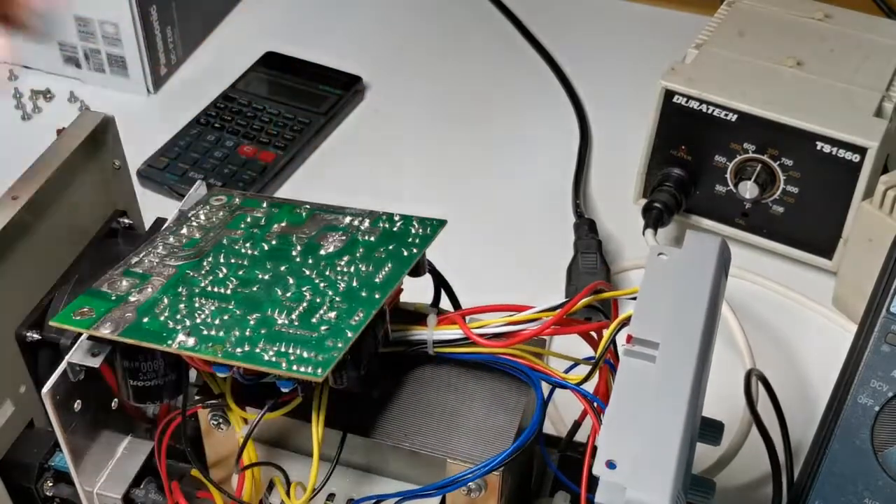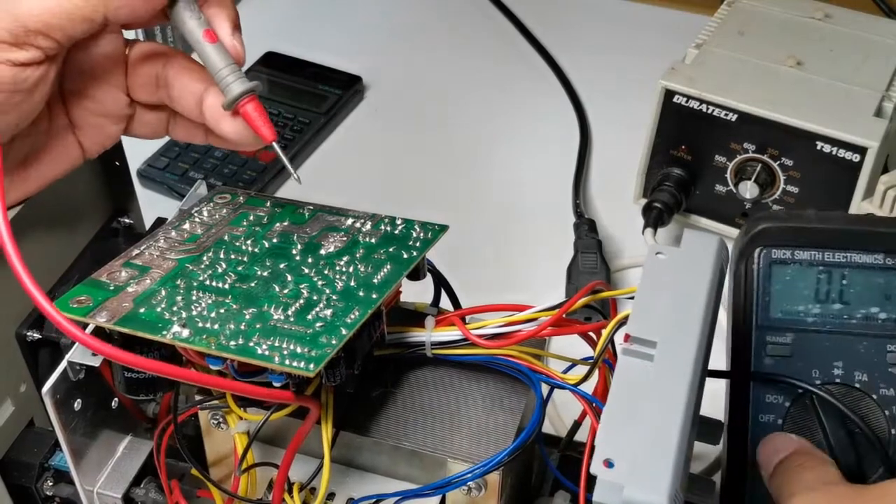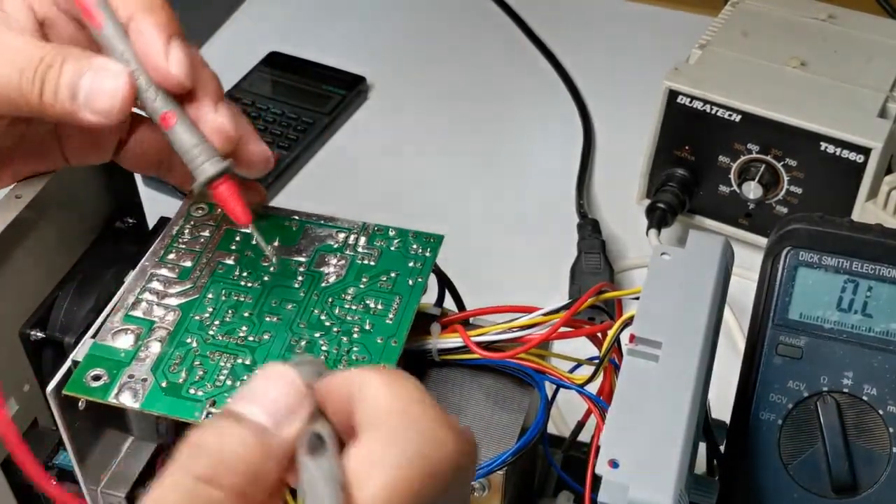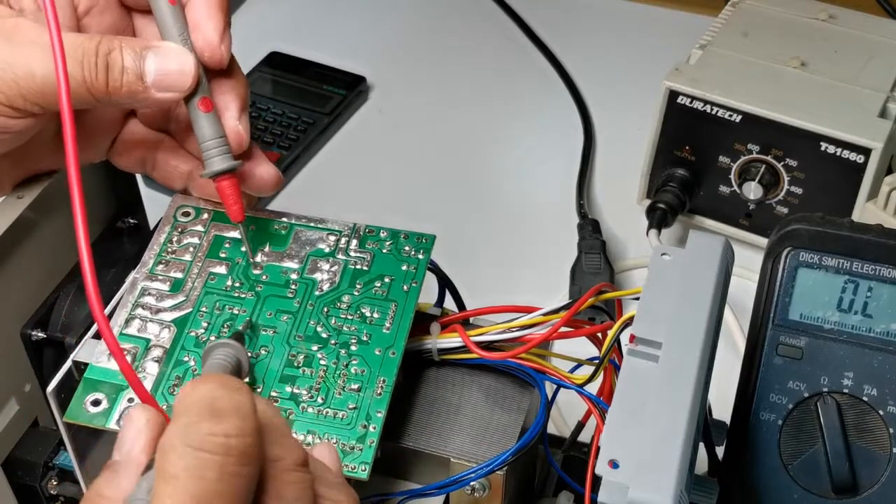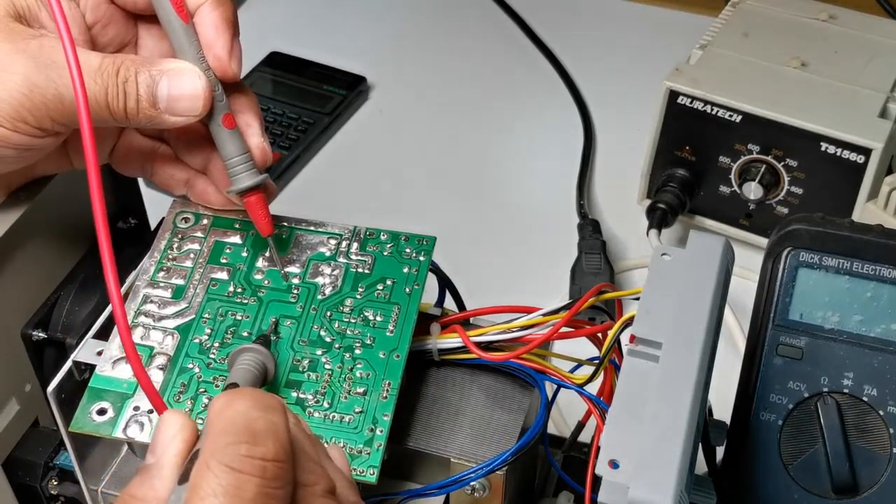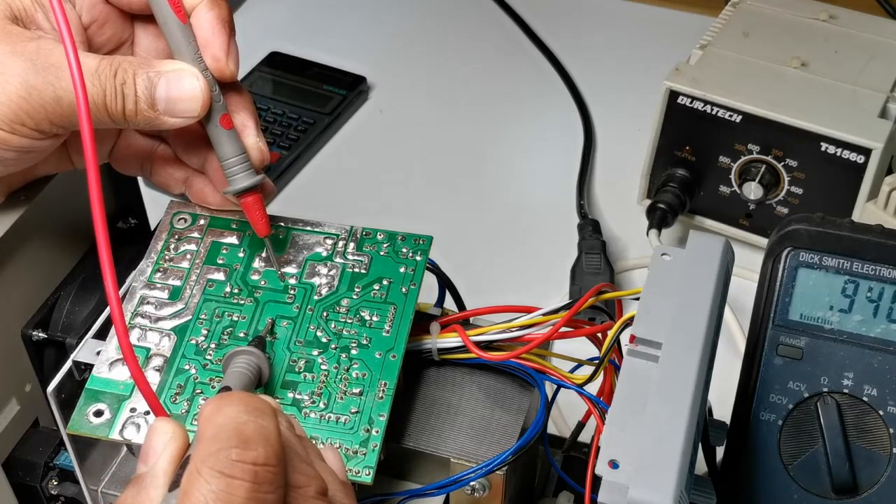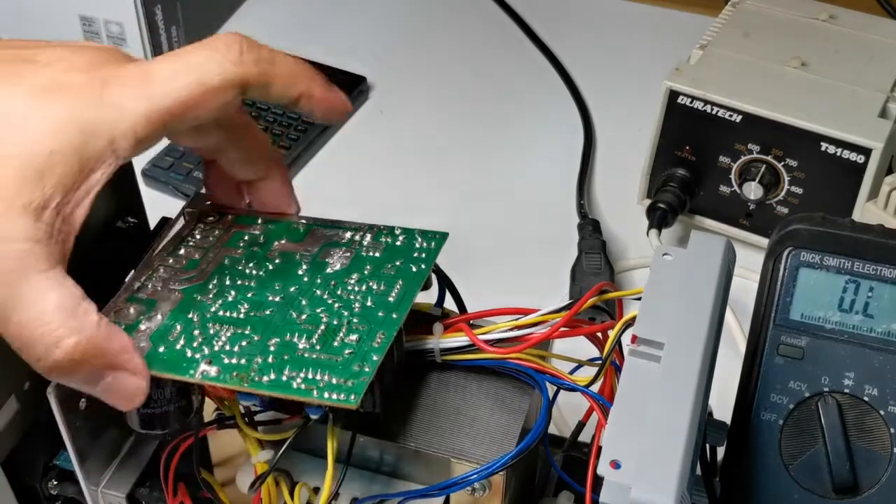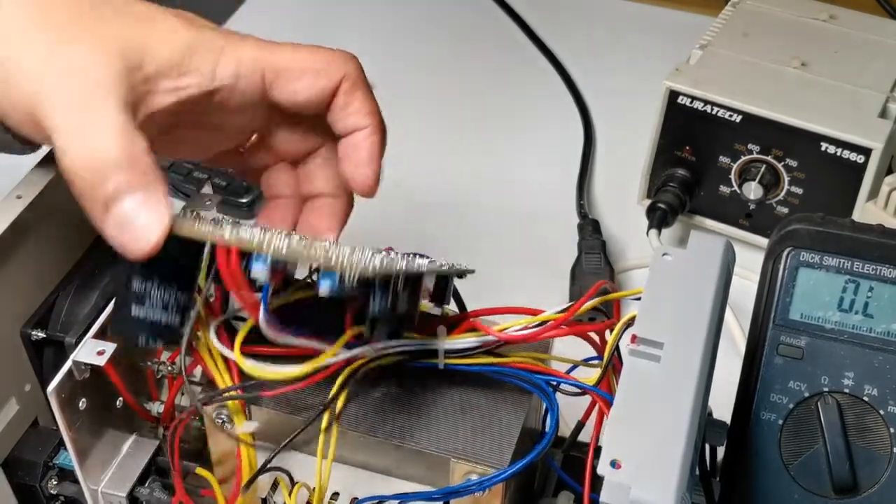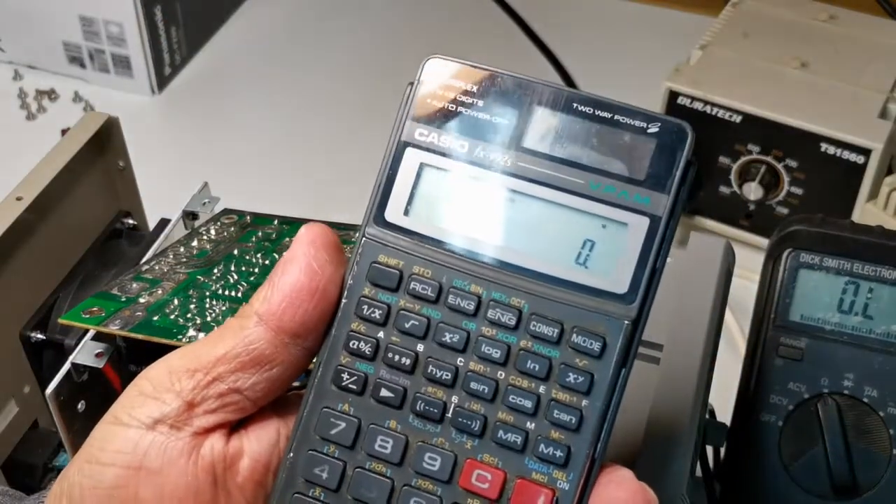We measure the resistance, which is a 1K resistor, and it seems like it's 2 watts. So for 1K, we have 21.